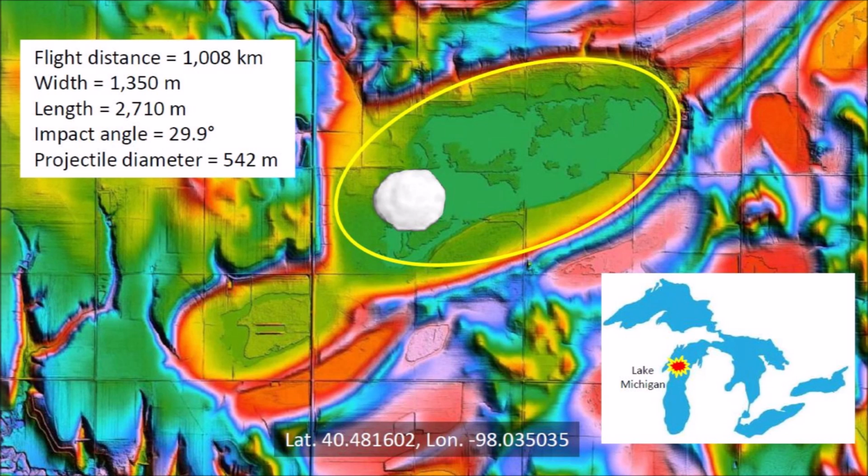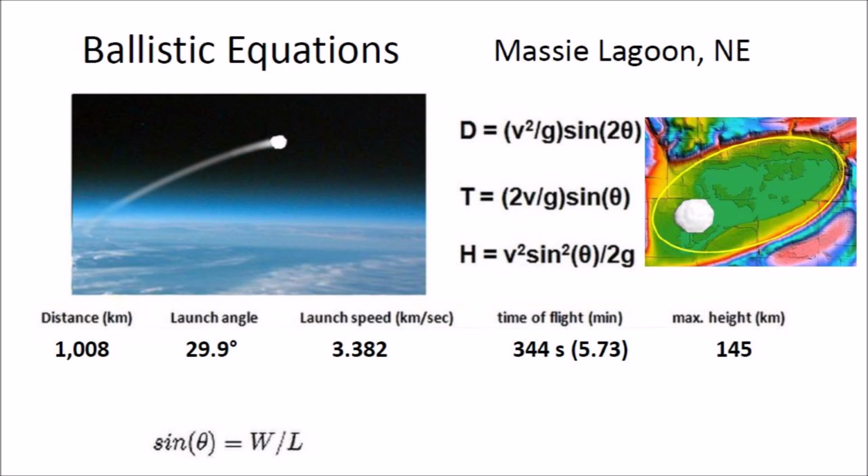Erosion for thousands of years created an opening that has caused the small and large basins to merge. The ballistic equations indicate that the glacier ice boulder that made this basin was launched at a speed of 3.382 kilometers per second. It had a flight time of 5.73 minutes and reached a height of 145 kilometers above the surface of the Earth. The trajectory was a suborbital spaceflight in the vacuum of space.